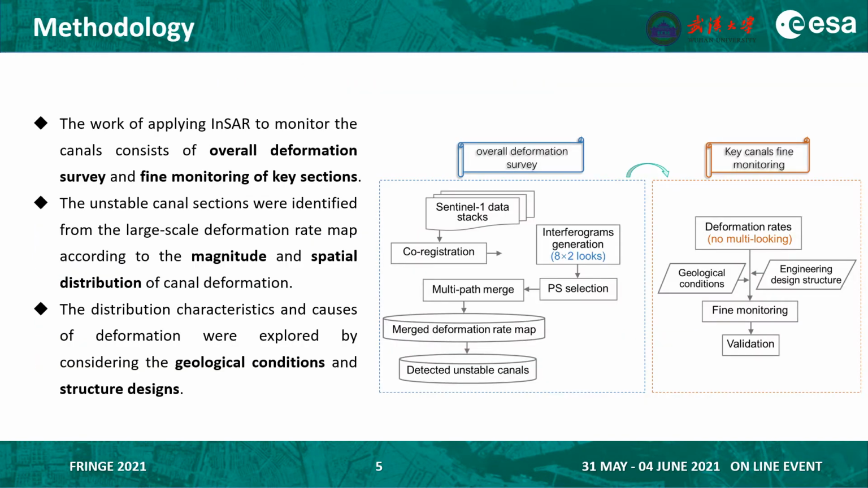The work of applying InSAR to monitor the canals consists of overall deformation survey and fine monitoring of key sections. The unstable canal sections were identified, and the geological conditions and the structural designs were combined to analyze the key sections.